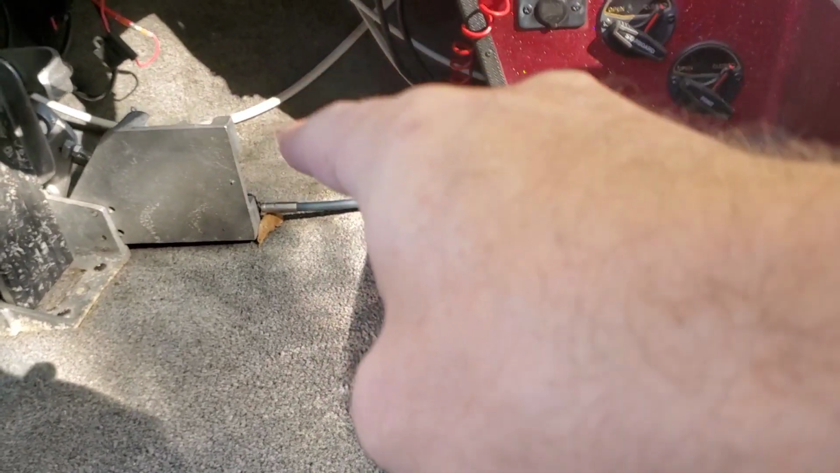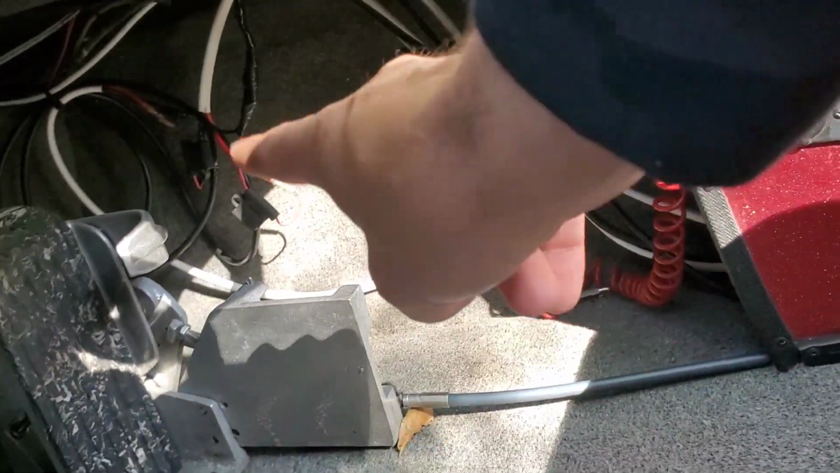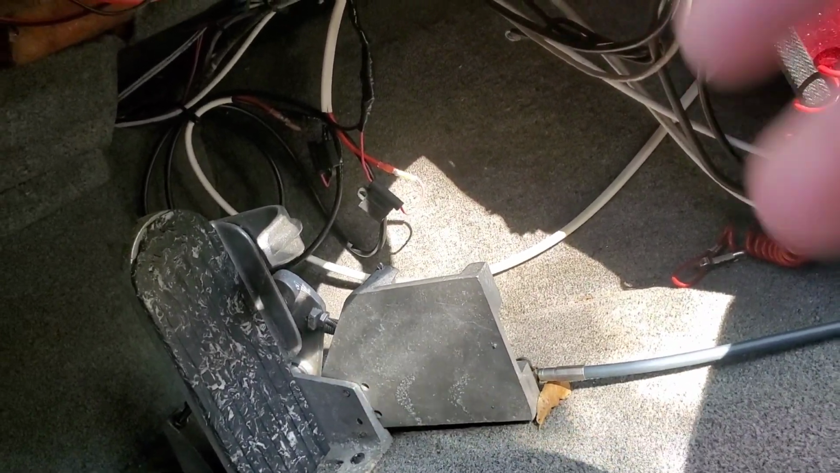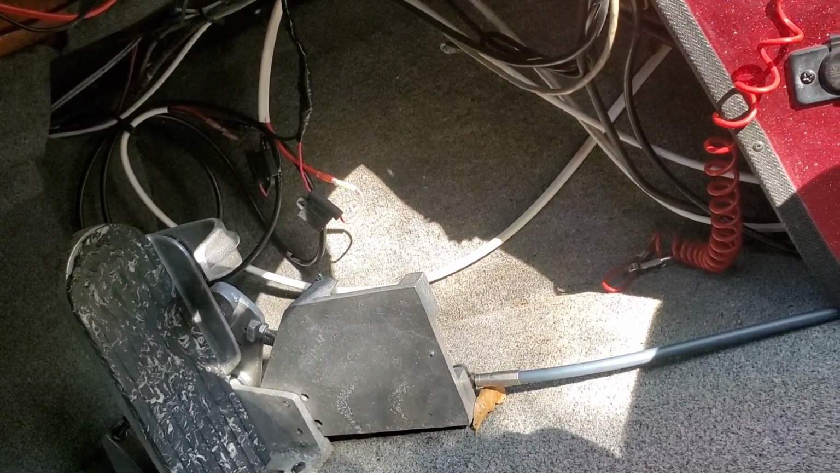Now, I didn't buy a harness. The Sea Clear Power harnesses are completely overpriced. You can get this wiring, the connectors, and the fuses off of Amazon for like, I don't know, less than 50 bucks, instead of paying like $250 for that Sea Clear Power bullshit.